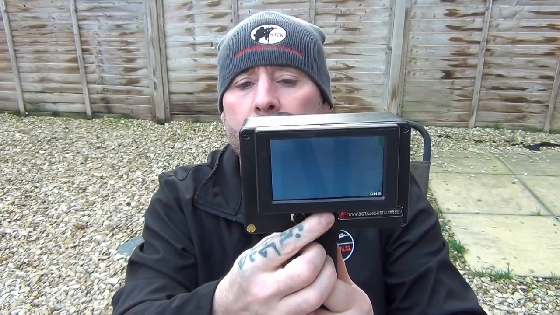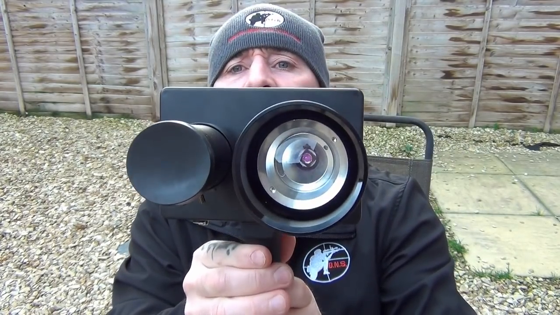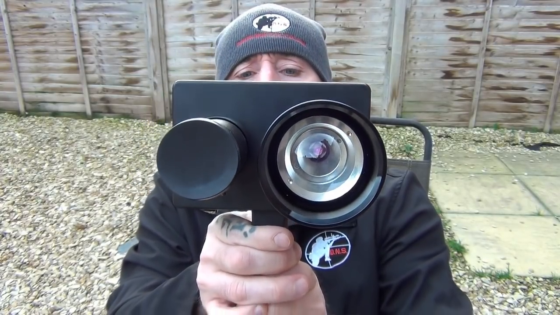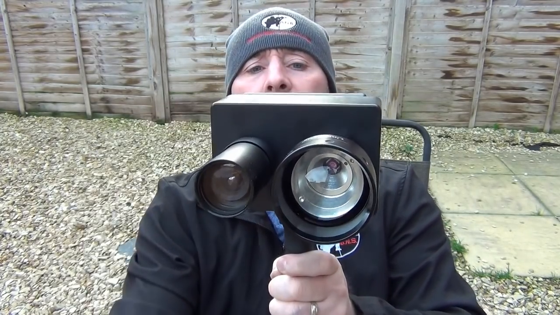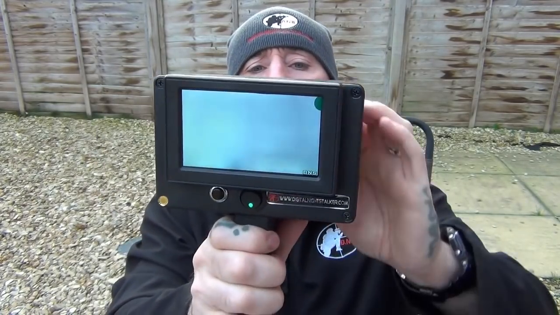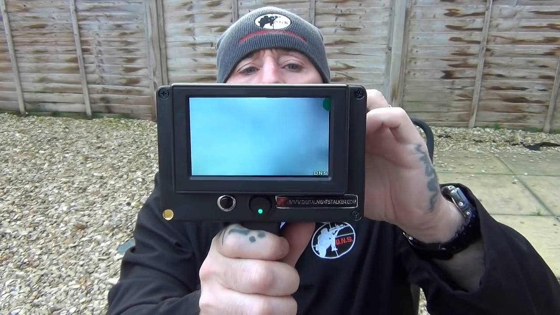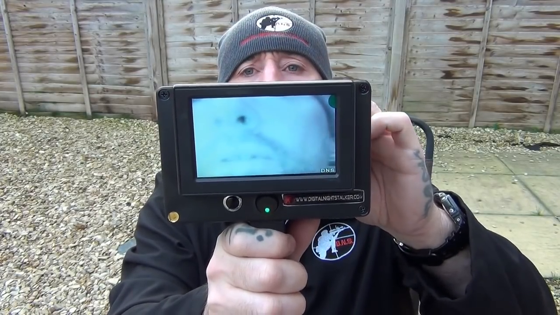I will show you some footage through the PV1000. I don't think you can see the IR in the day, but I'm actually adjusting the IR there through the back. Take the lens cap off, and what I'll try and do, in reverse, which is not going to be very easy, is play around with the focus and so forth.